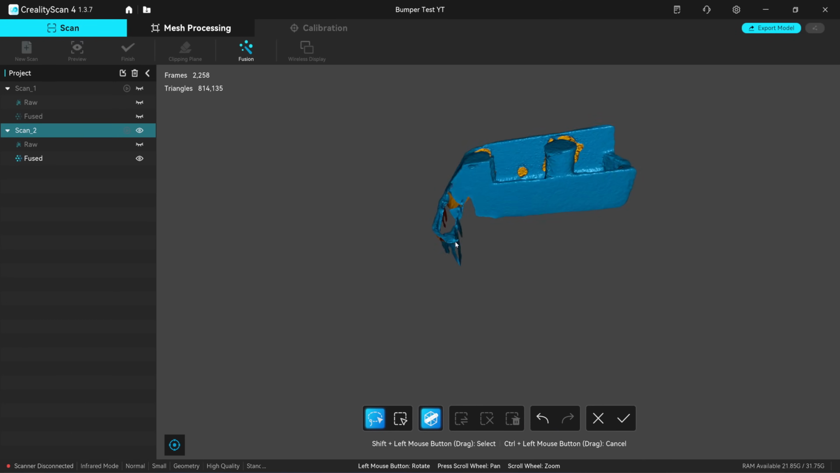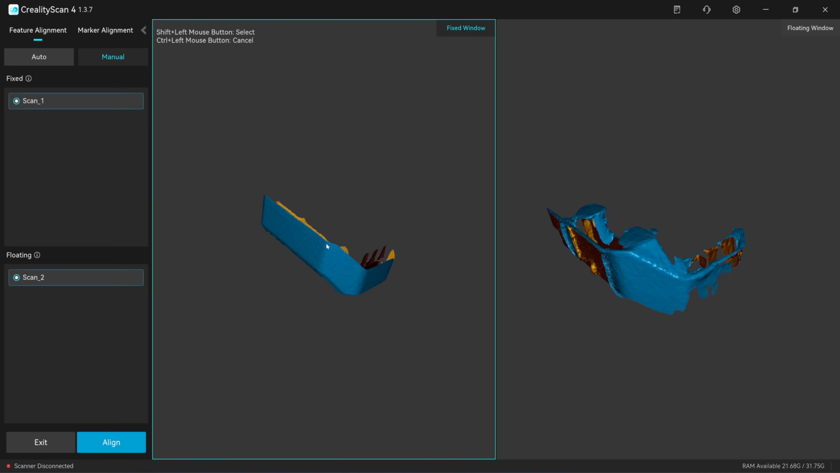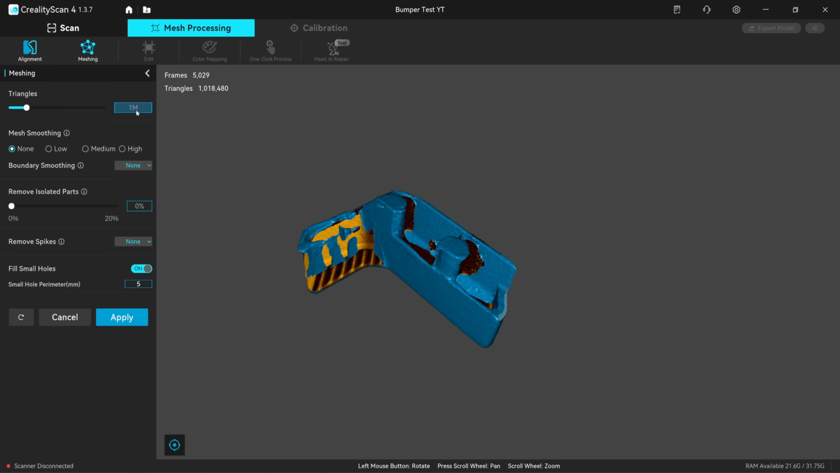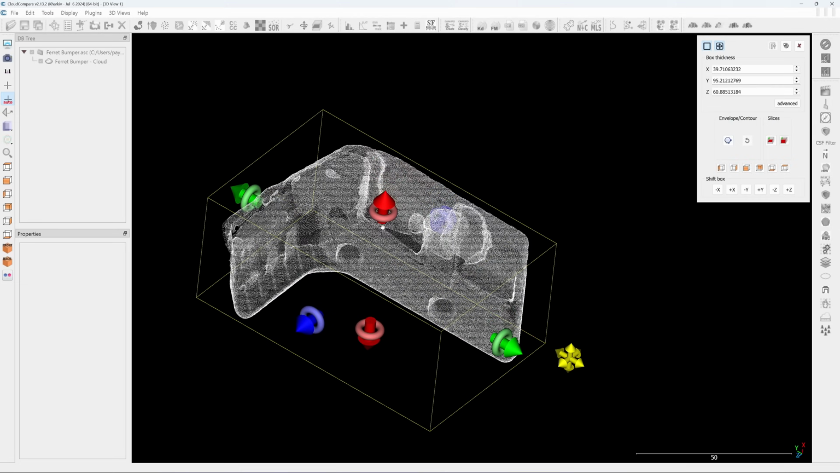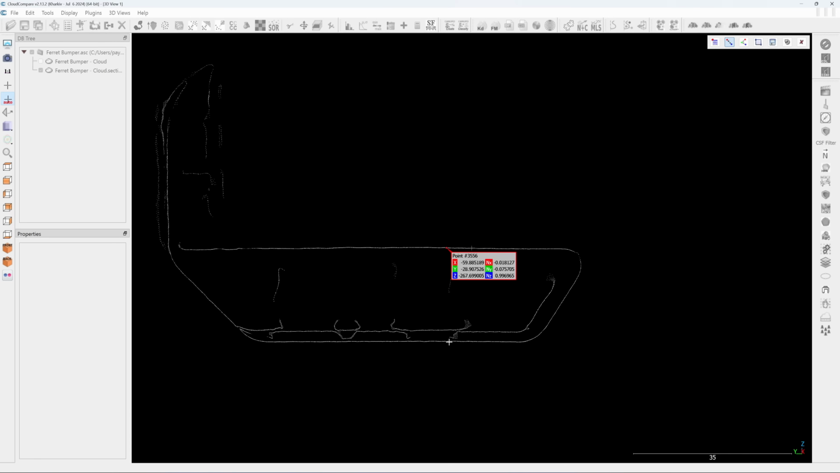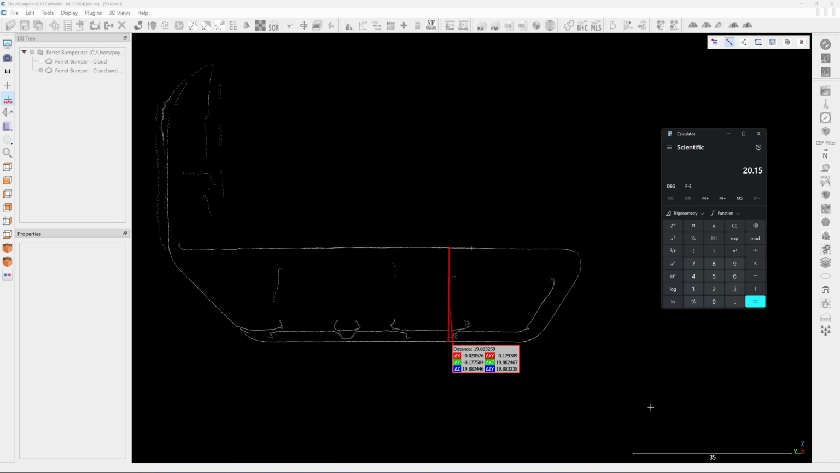It's a totally incomplete scan. I think it's here, 1, and mesh it, 1 million. Okay, let's check the dimension from the Ferret. Okay, at least it has the wall. 19.88, 20.15 minus 19.88. That's 0.27 millimeters. That's too much.